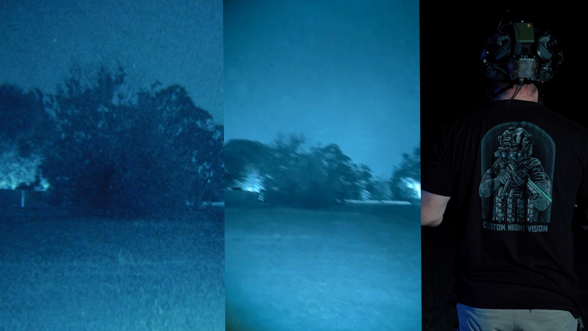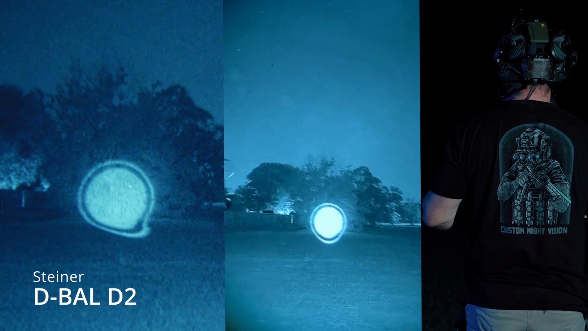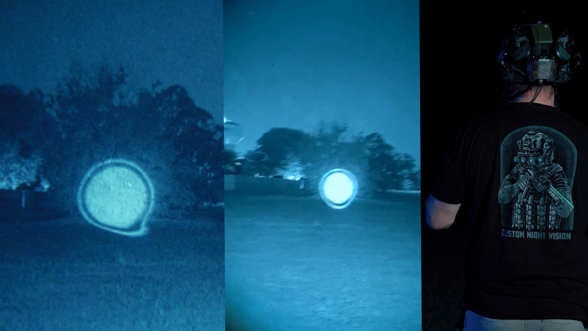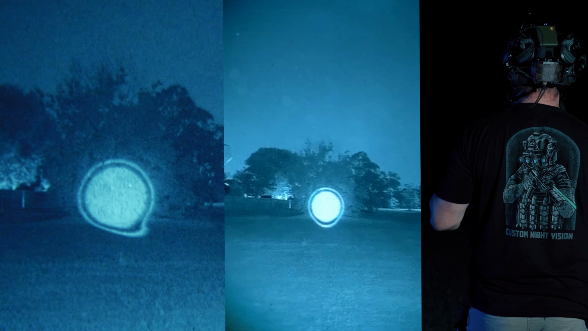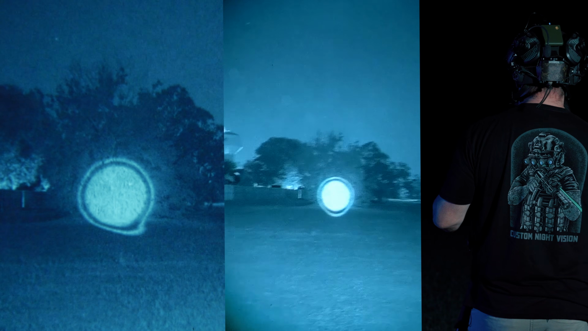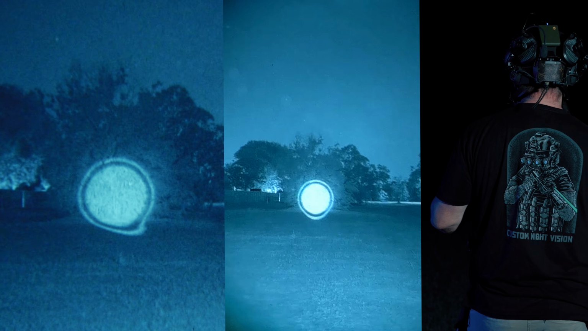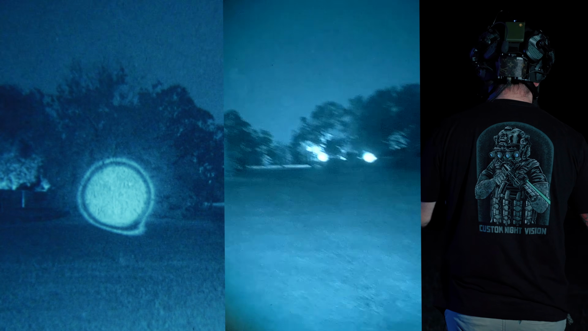The next laser on the bench is the D-BAL D2. So the D-BAL D2 does not have an illuminator that can be zeroed like the other 3 we just demonstrated. And to get these kind of all on the same plane, I had to zero the laser on this D2 like all the way up to get them kind of all in a straight line. So you can see how far out that laser designator is out of the center of the illuminator. Not really a big deal under normal use, as